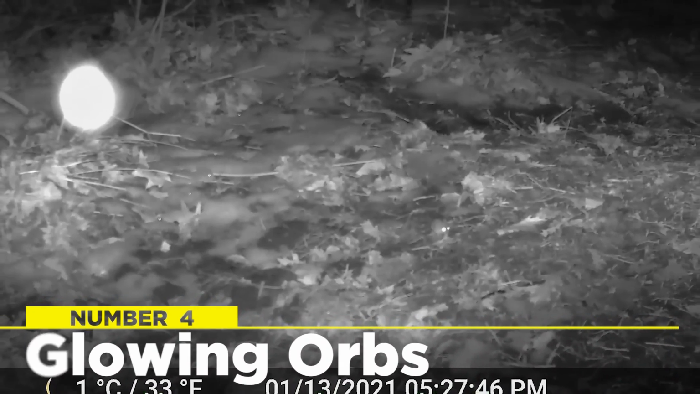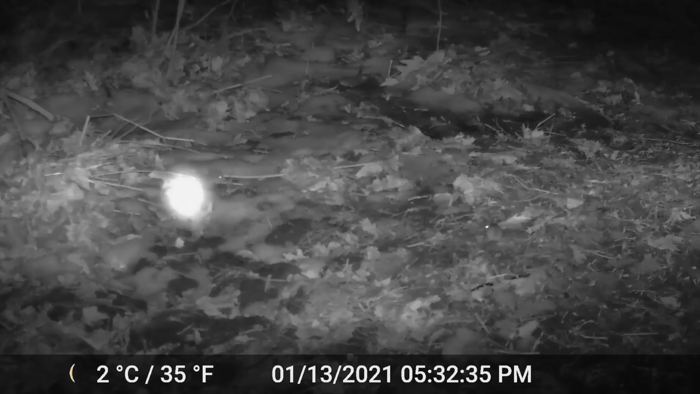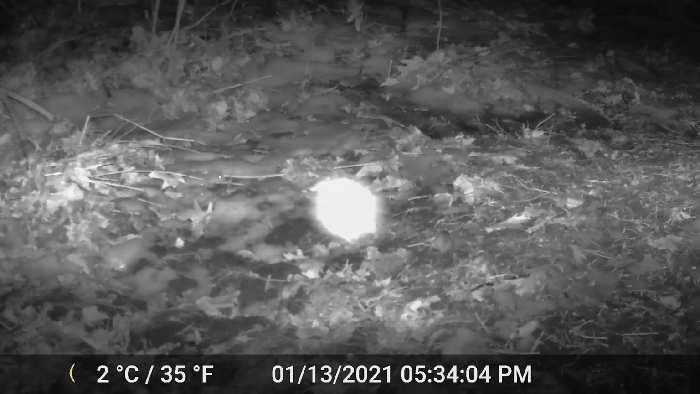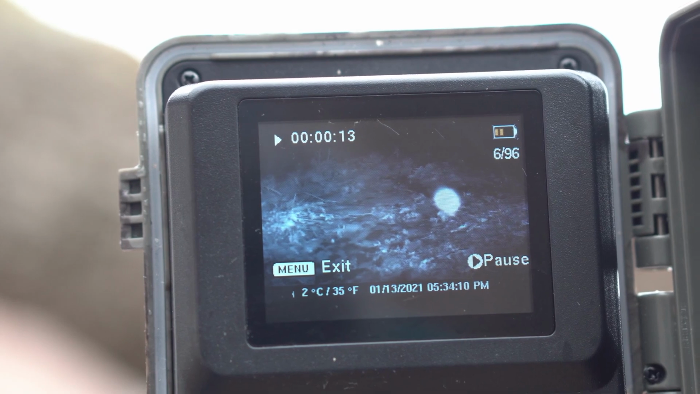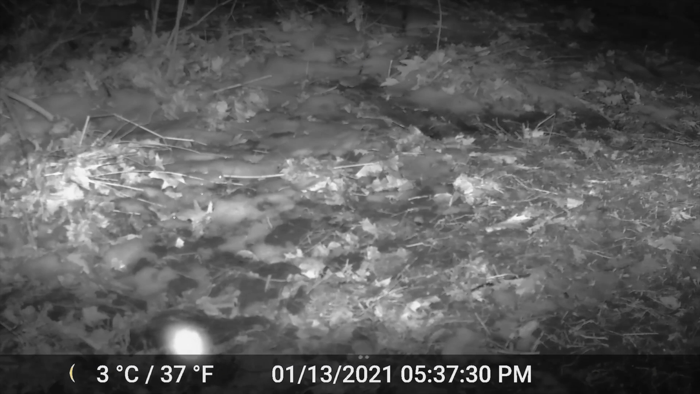Glowing orbs. Arguably the strangest thing that trail cams regularly pick up is these inexplicable floating orbs that appear in these next few clips. And we are no closer to the bottom of this mystery now than when this obscure phenomenon was first captured on trail cameras.